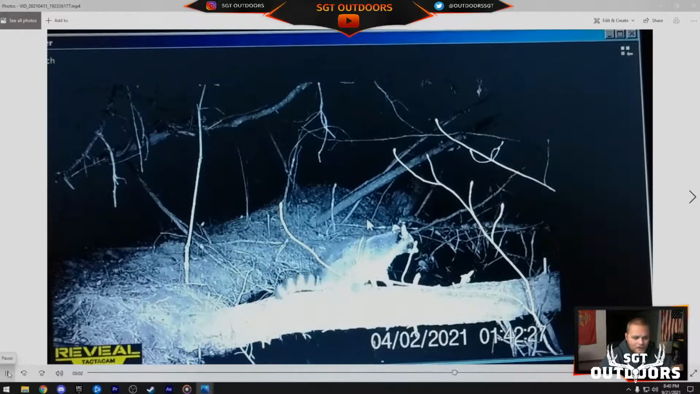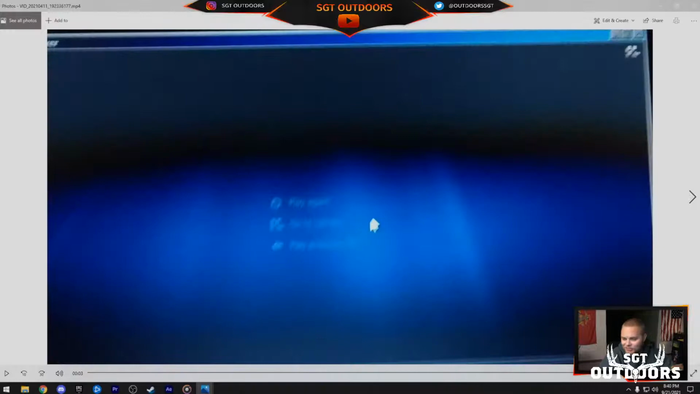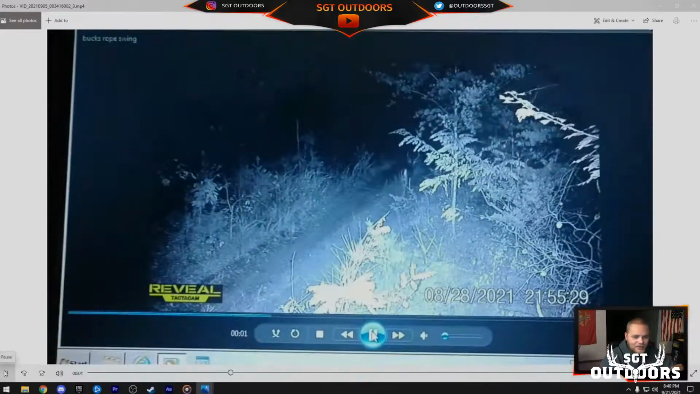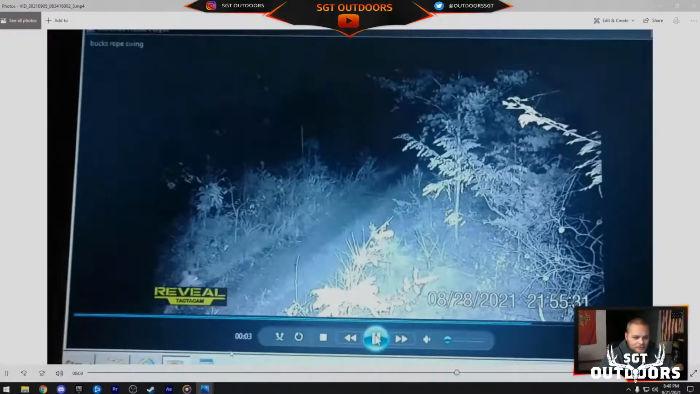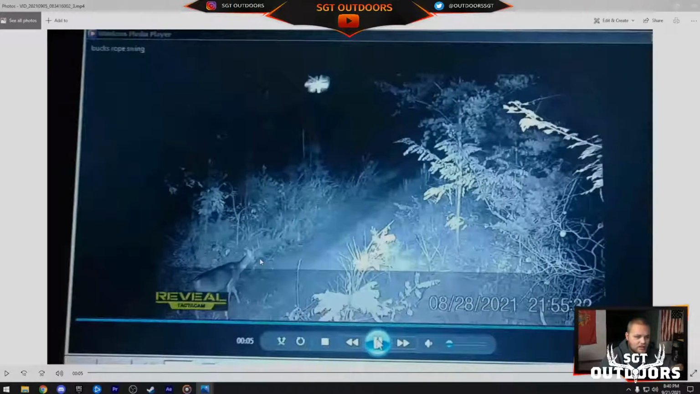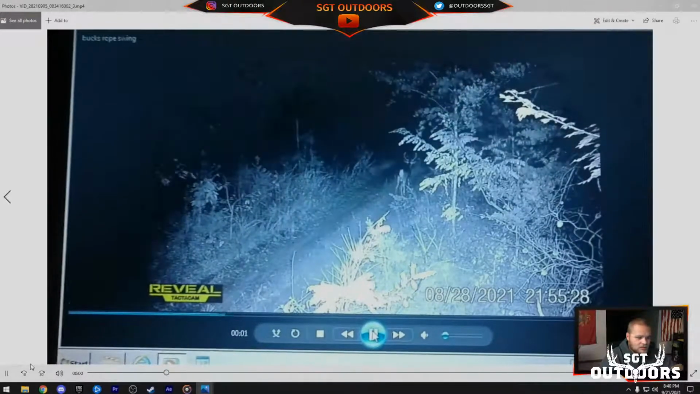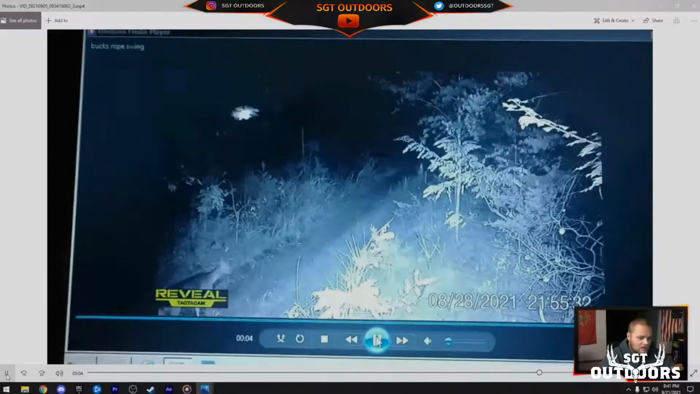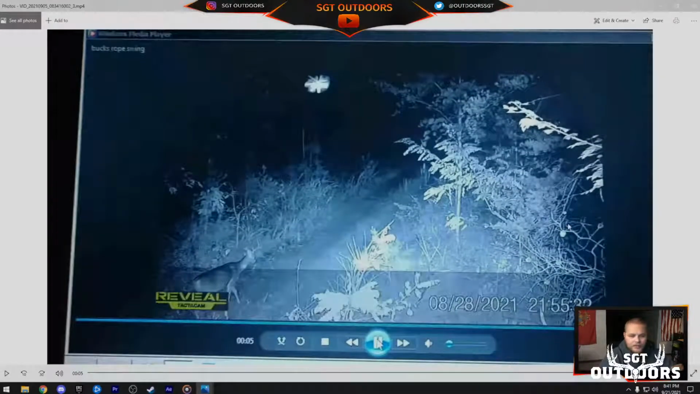That's nice. Itching his butt on the stump or something. Nice. What else we got? What's this one? Oh, that's a good buck. Oh, Jesus. All right, that's a good buck, too. Oh, yeah. Good looking deer there.